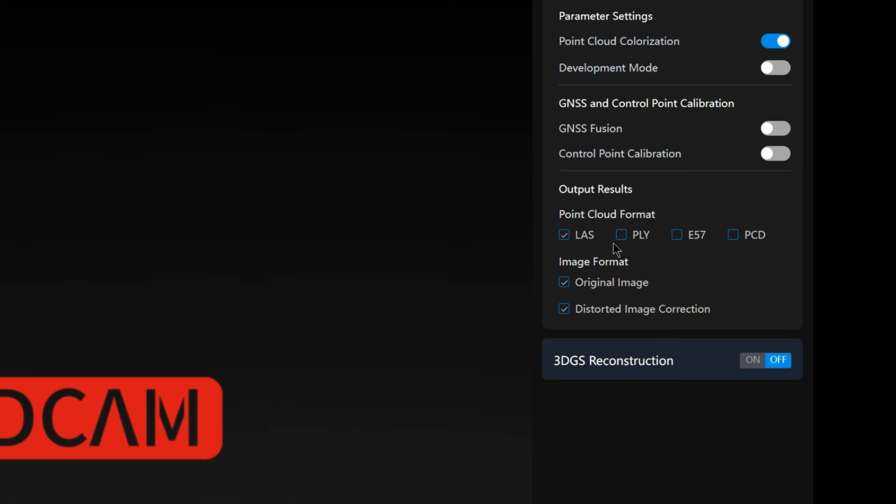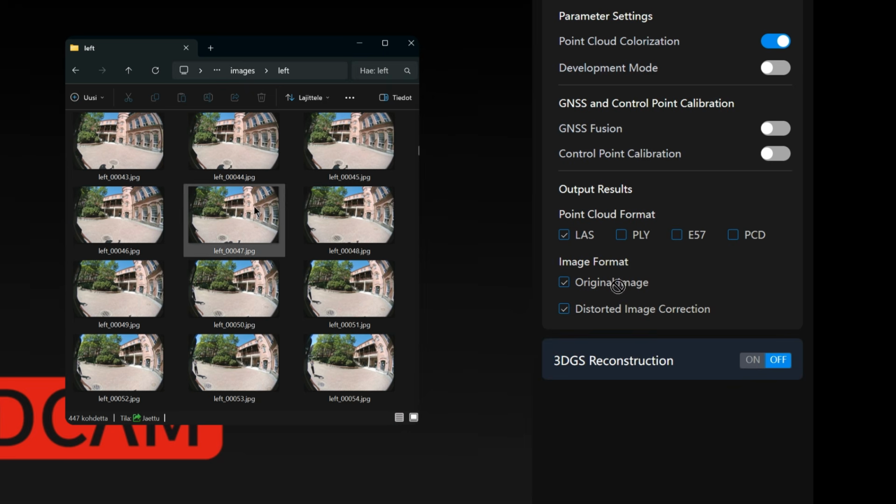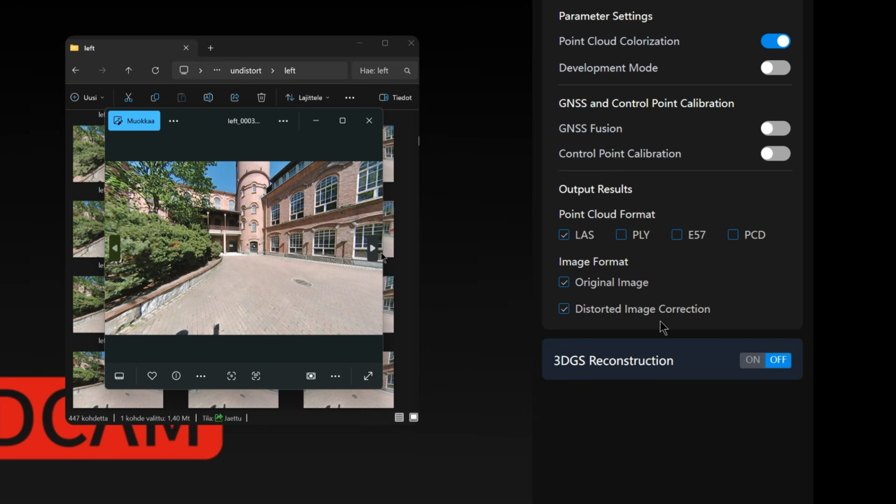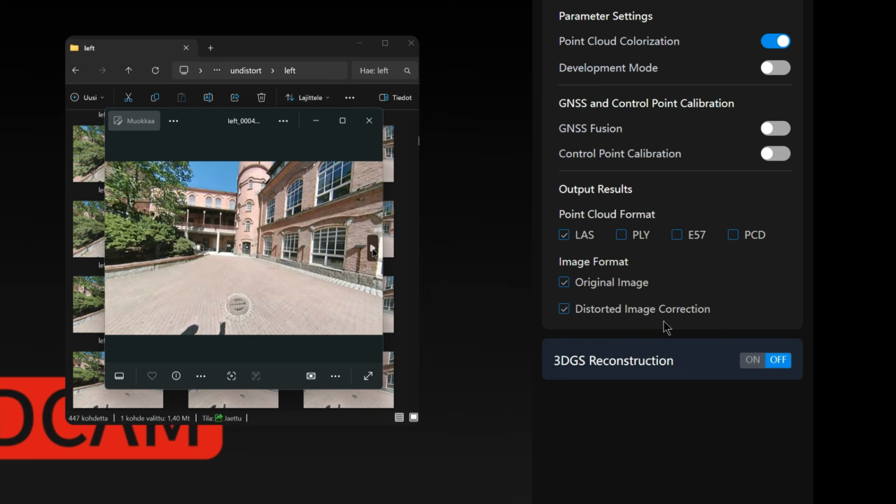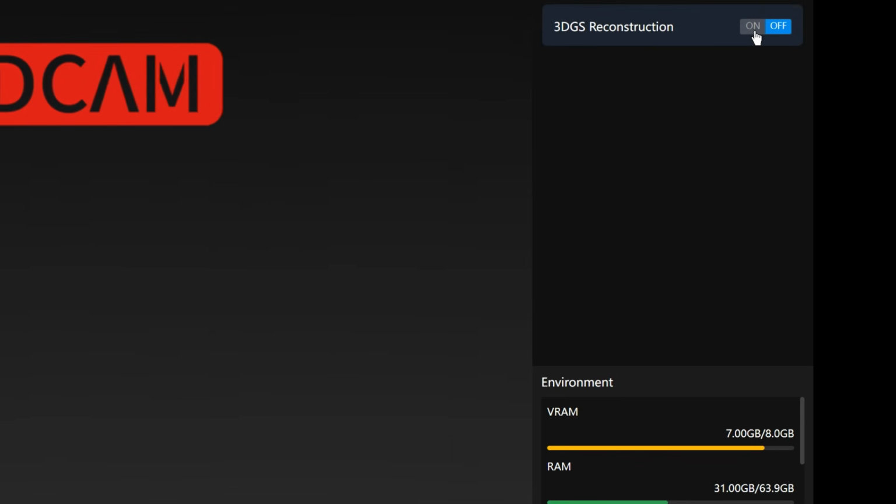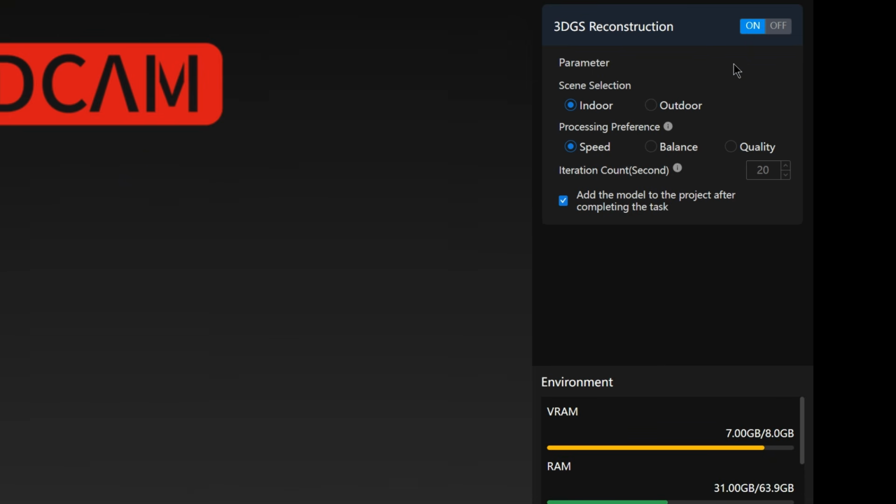The images captured by the scanner's cameras are extracted into separate folders. The software also generates distortion-corrected versions of the images, which can also be useful for further processing in other applications. At this stage, you can also choose whether you want PointClouds Studio to generate a 3D Gaussian splatting model from the same scanned data. When this option is enabled, the software presents a fairly simple set of parameters.